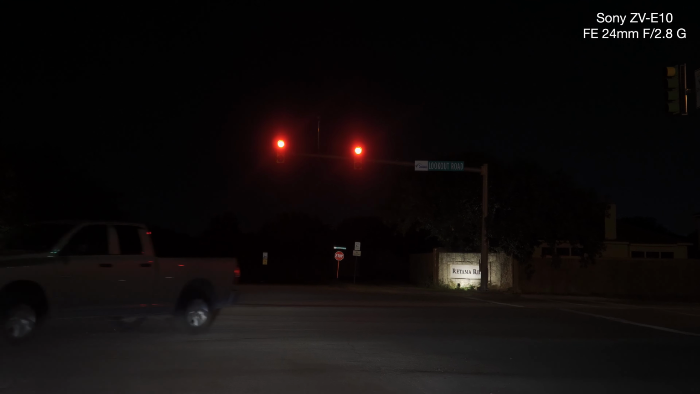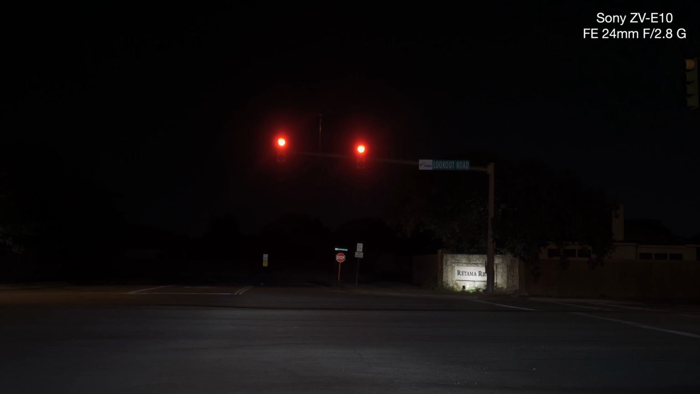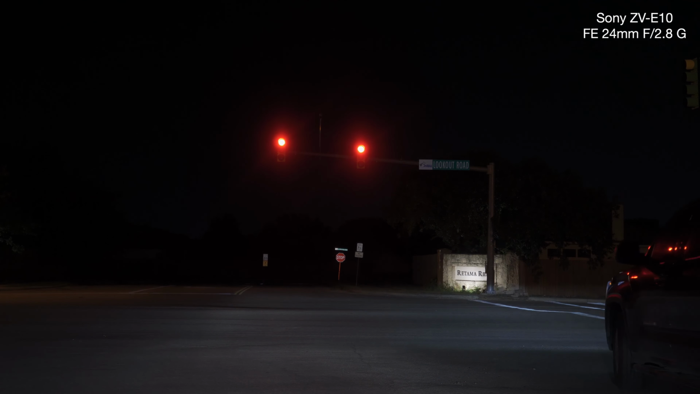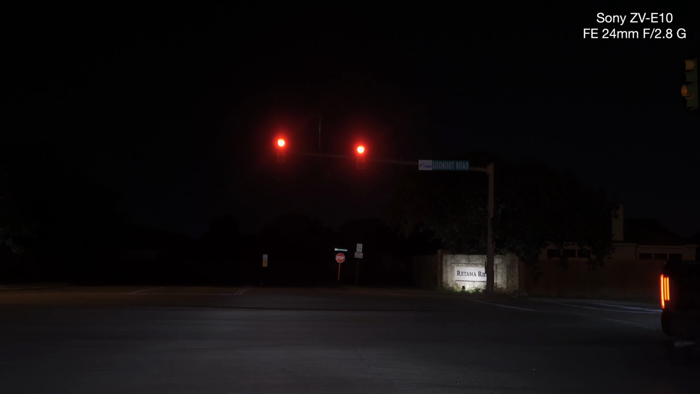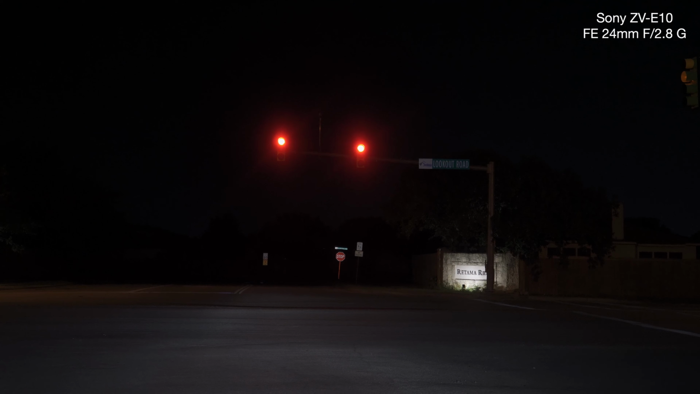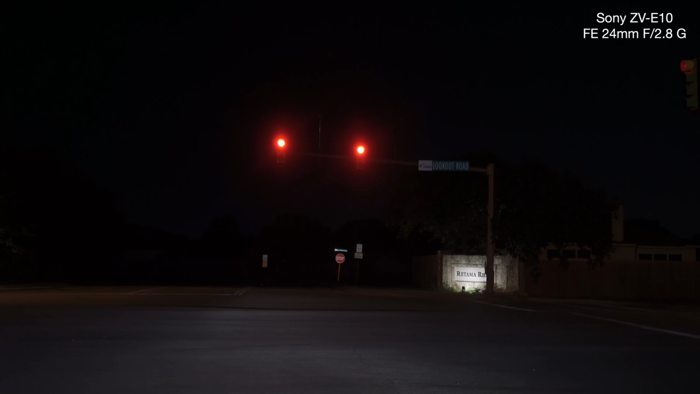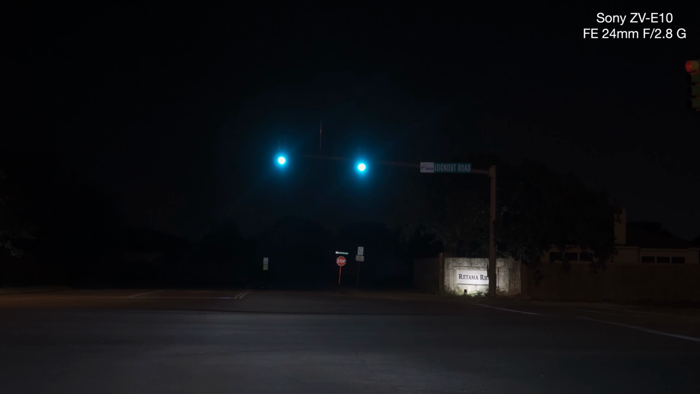Is it too dark? Can you see things still clear? Okay, come on. Missed the wrong button. 500, 400. See, it's too dark. 800.